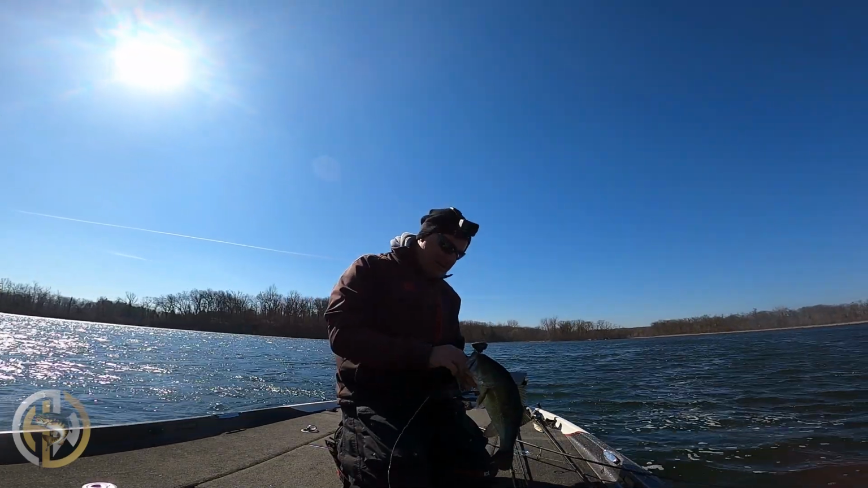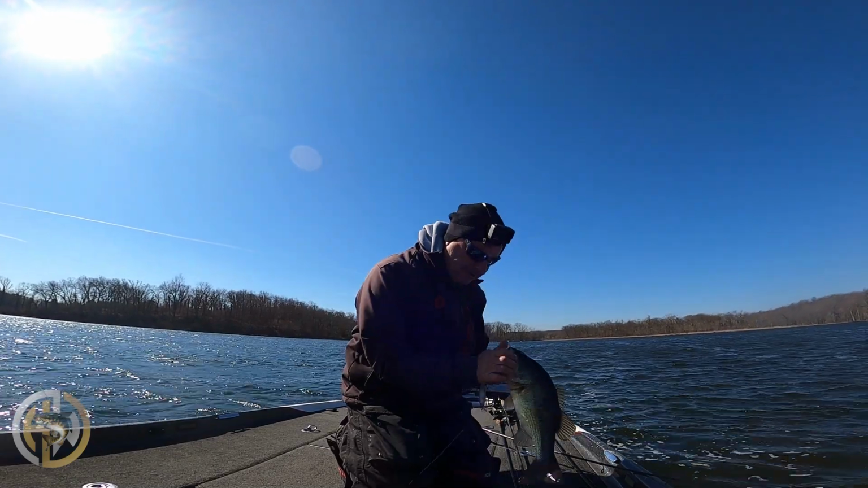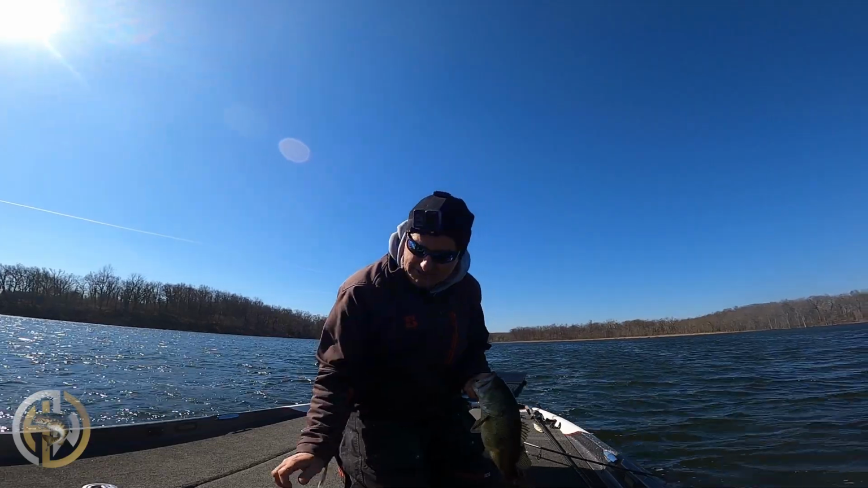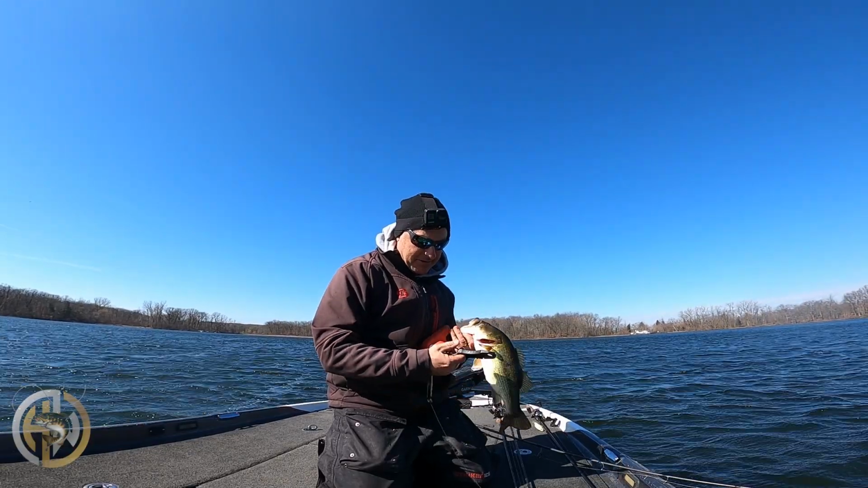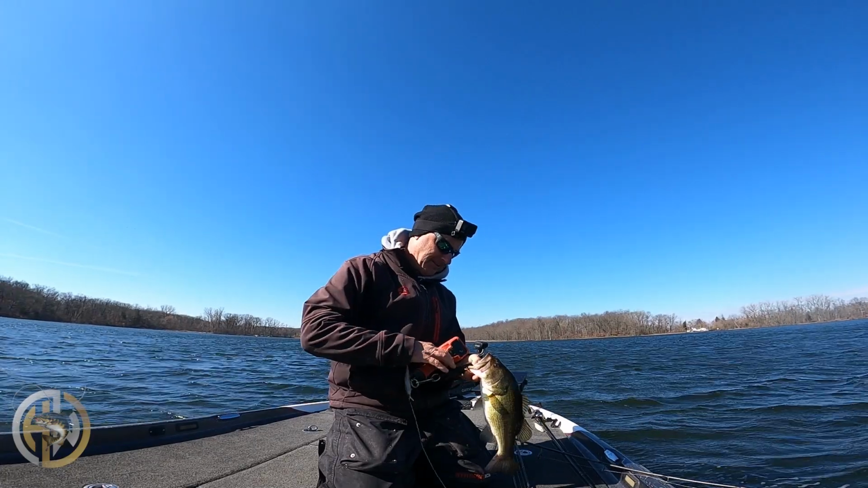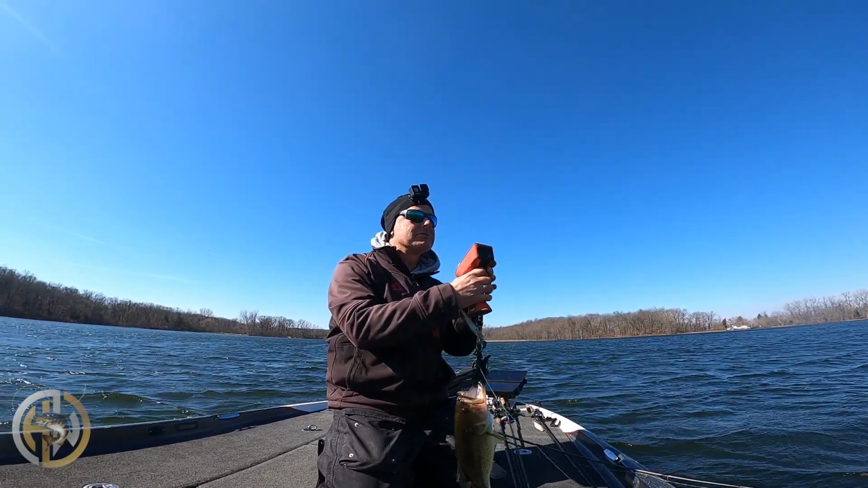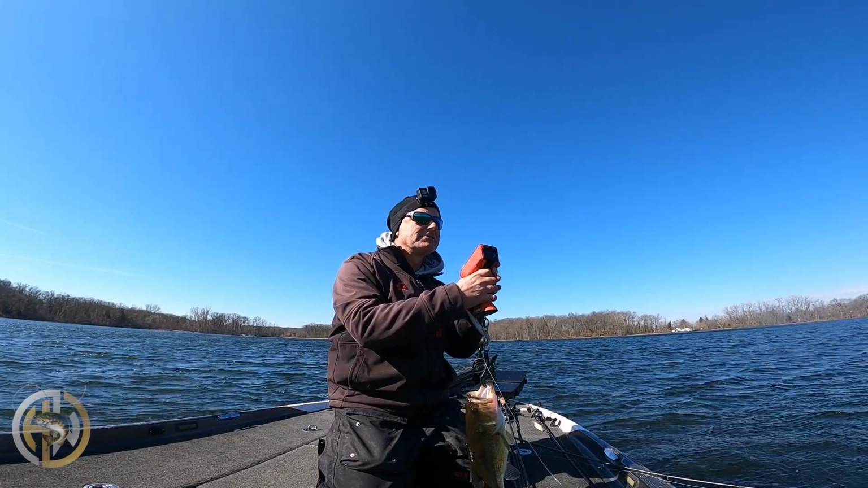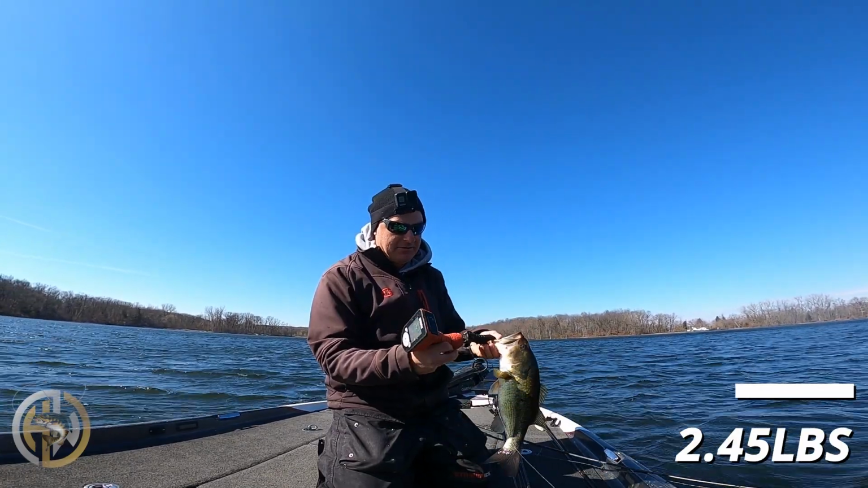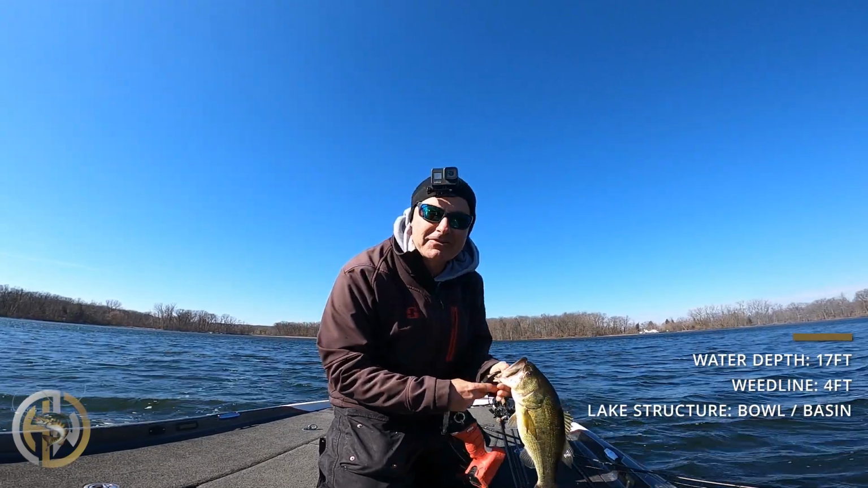46-degree water, but windy. It's not real warm today, but it is tomorrow. Jerkbait out of my sleeve. I've only put 3 on the scales. They were all right there, right around that 2-pound mark. And this one is 2.5. 2.45. So that's the 4th one I put on the scales, and my 7th keeper, all on the jerkbait.